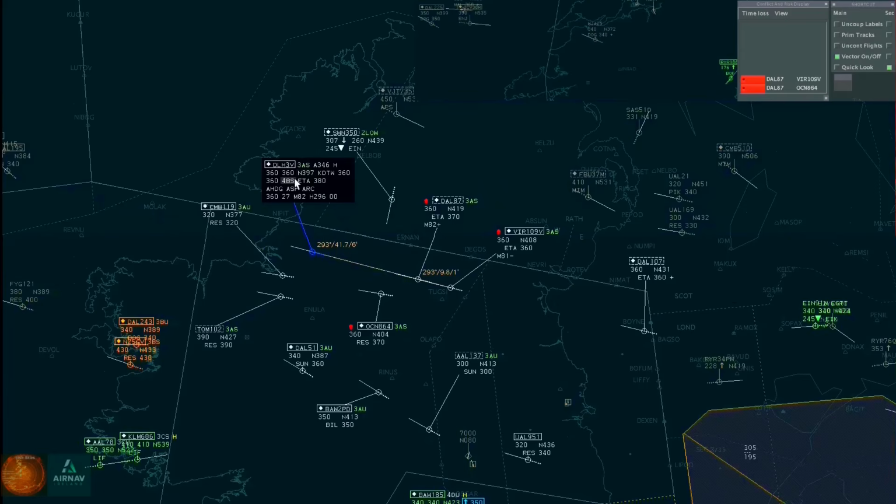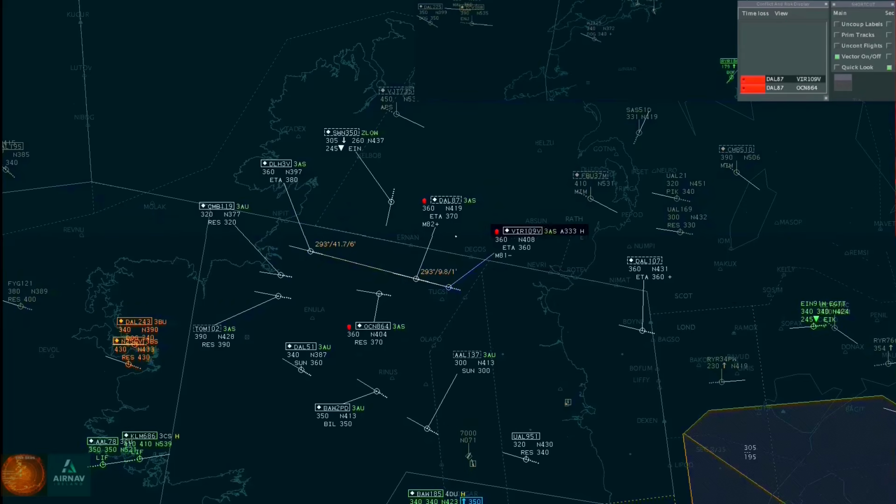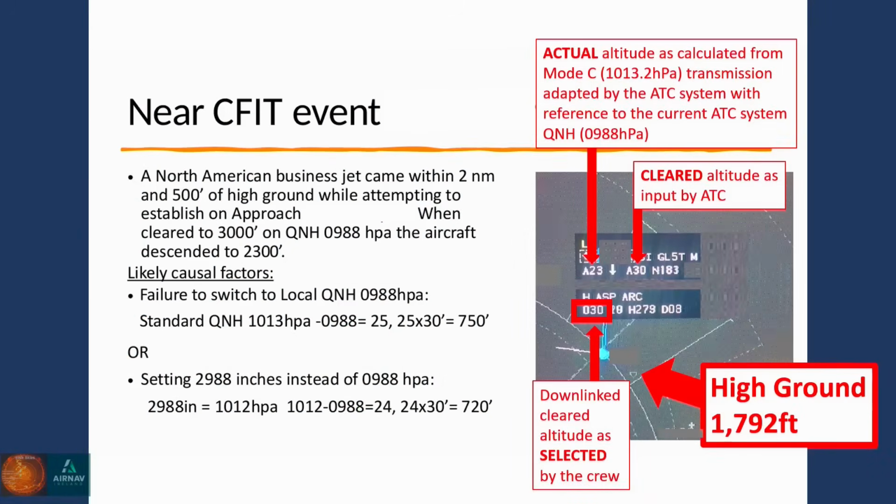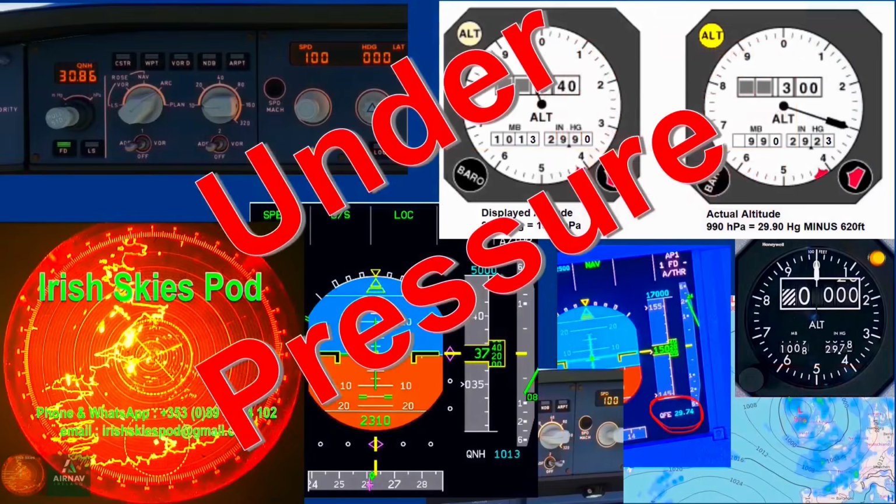A final point that I'll make is for US flights, especially BizJet flights arriving into Ireland. Please remember that we use QNH in hectopascals. The potential for controlled flight into terrain, if say QNH inches is selected instead of QNH hectopascals, is hugely increased and was demonstrated in the previous episode.